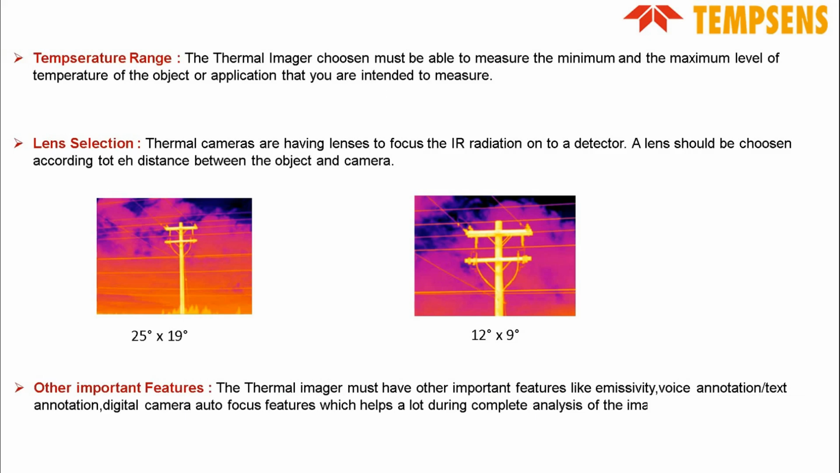Temperature range. The thermal imager chosen must be able to measure the minimum and maximum levels. So the thermal imager that you choose must cover the minimum and maximum temperature of your application.